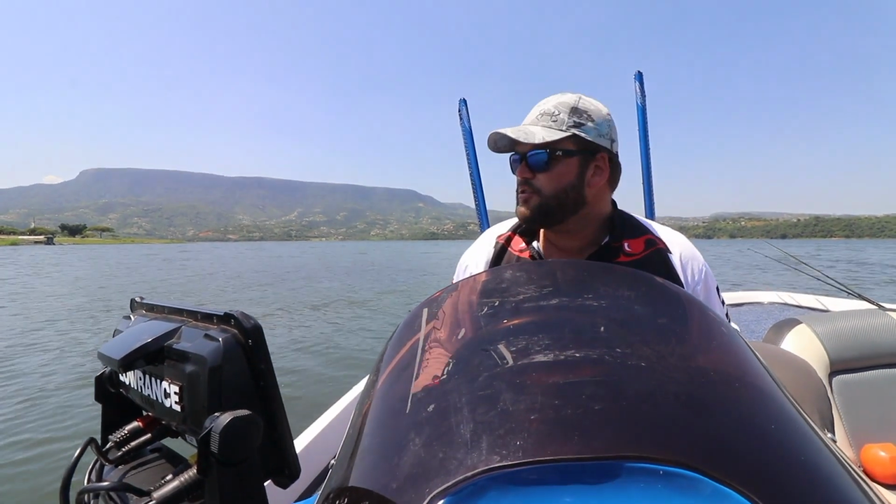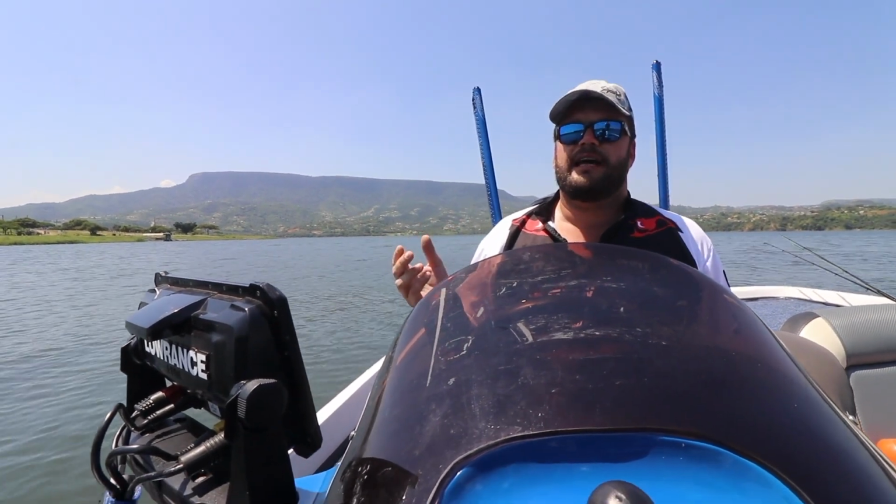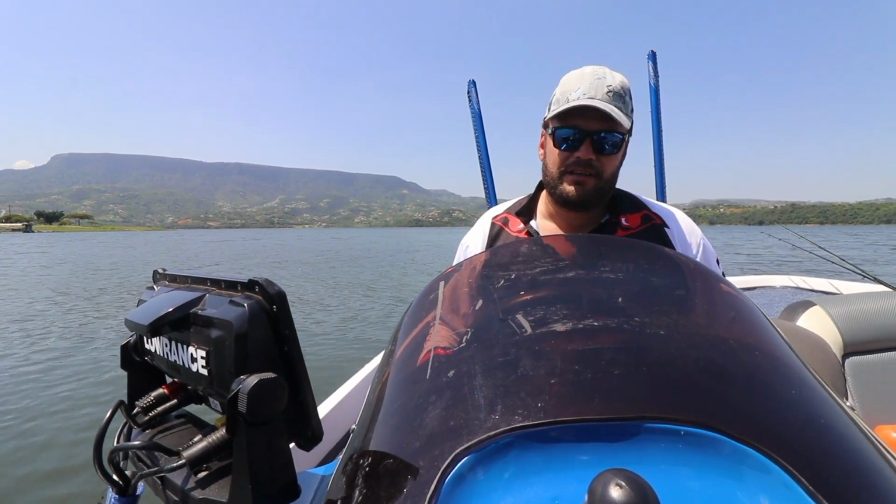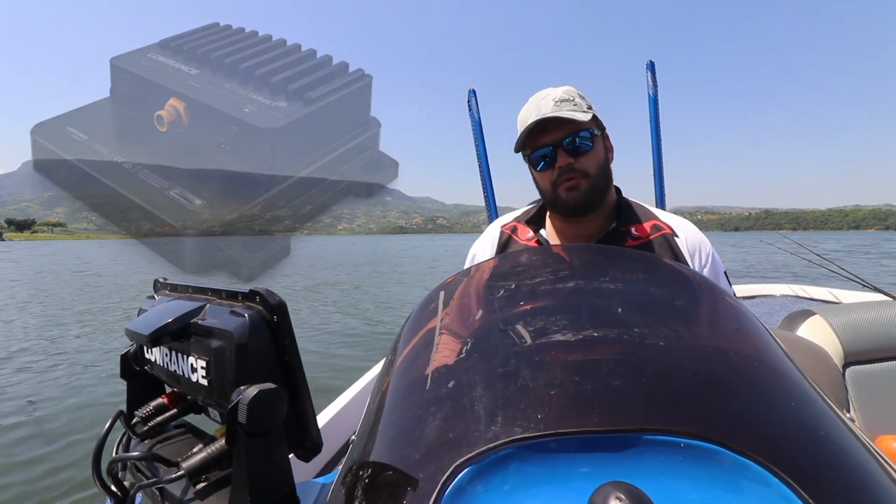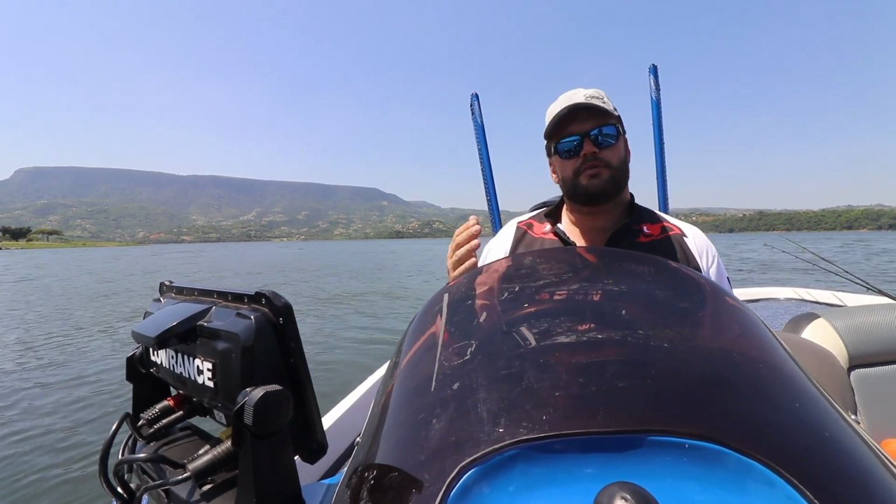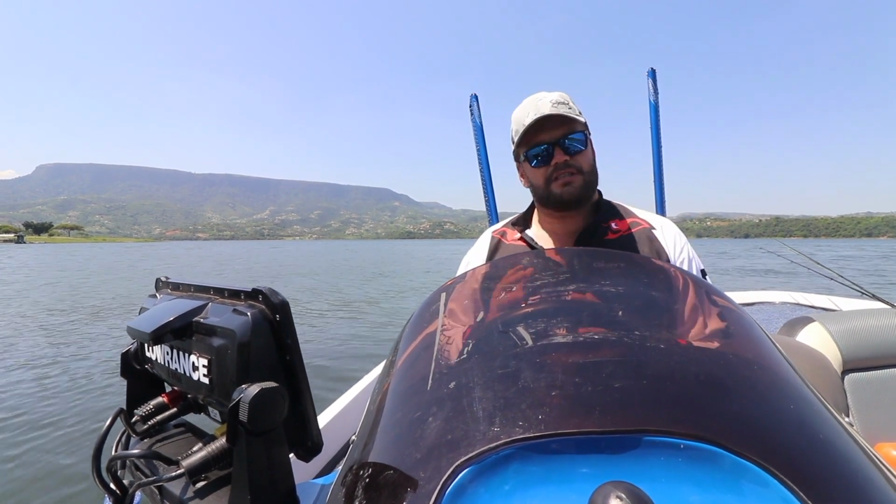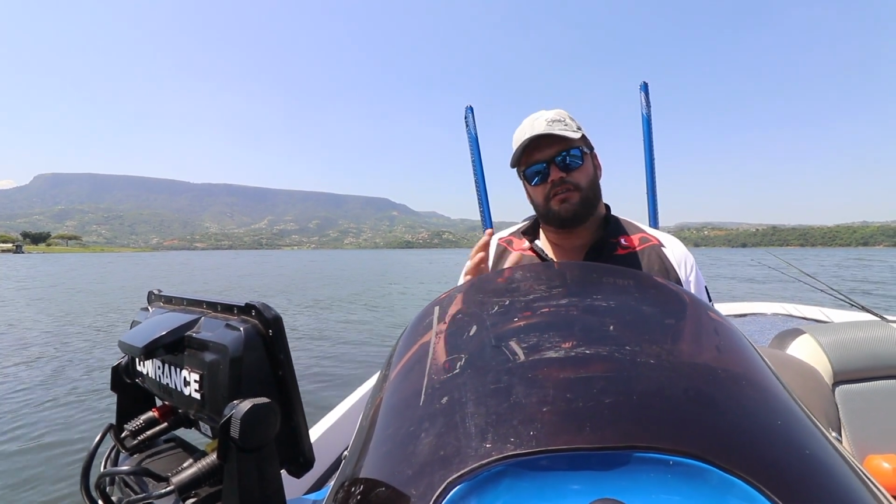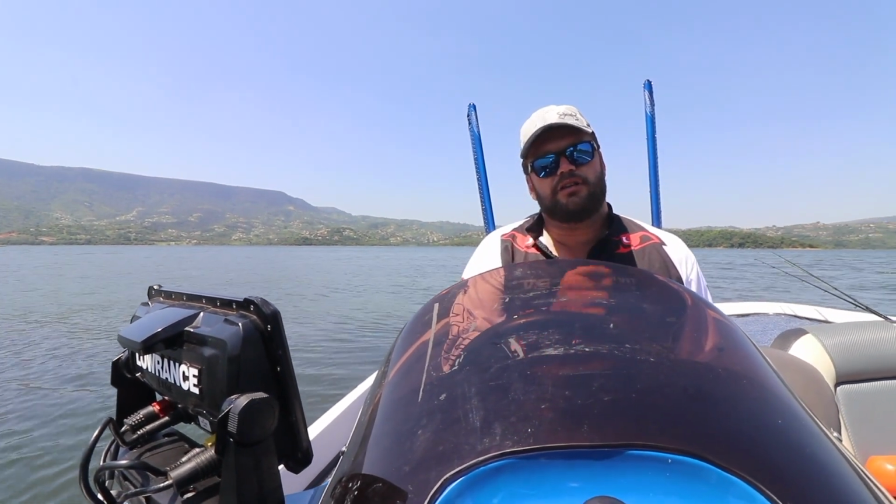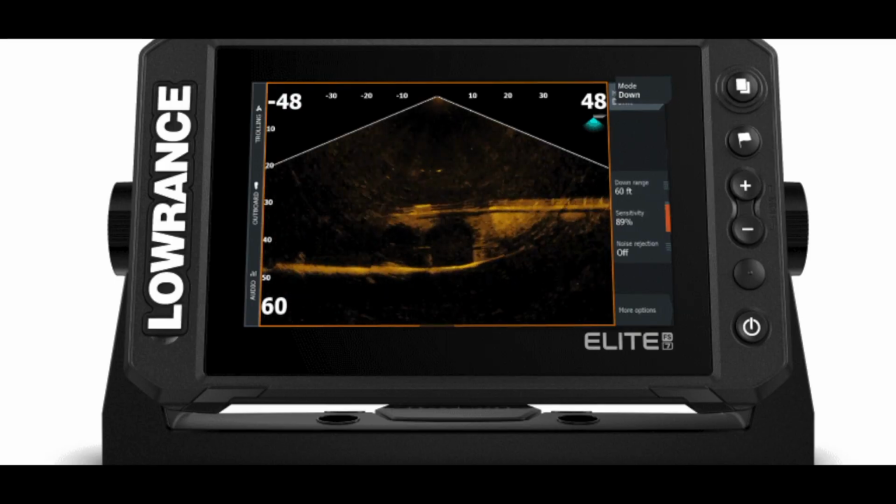So for the guys that are installing Elite FS onto their boat in the near future, and you're going to run the ActiveTarget, there is only one port available on the ActiveTarget box, and there's only one Ethernet port available on the Elite FS. So for the guys that are looking at putting multiple units and wanting to run the ActiveTarget on both units, you guys are going to have to get a NEP2, which is a network expansion port, which has got 4 inputs for Ethernet, which you can link then from your ActiveTarget into the expansion port and directly to your 2 units, so that you can control the ActiveTarget from both screens.